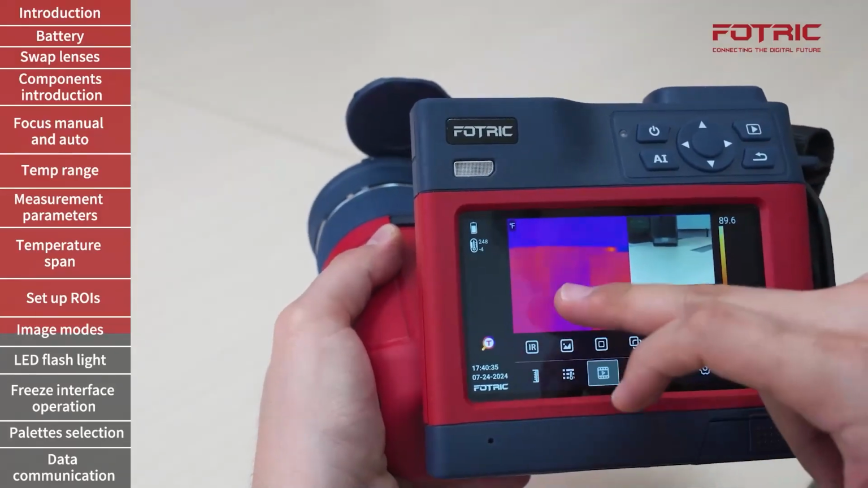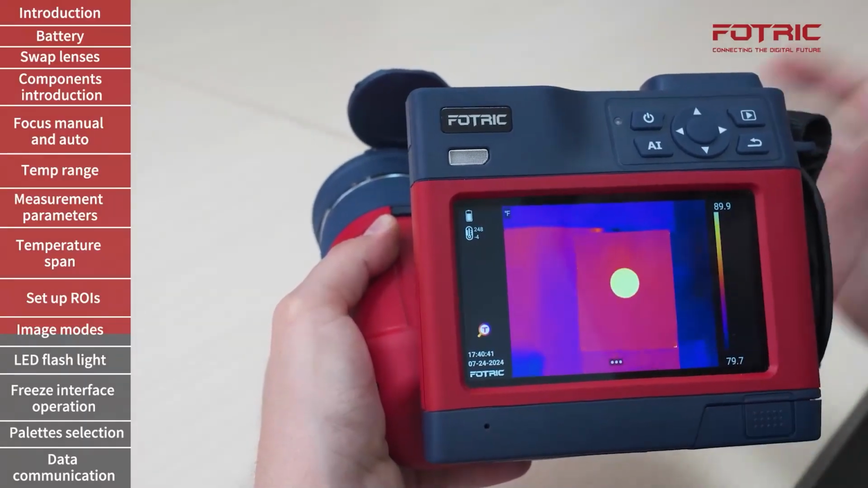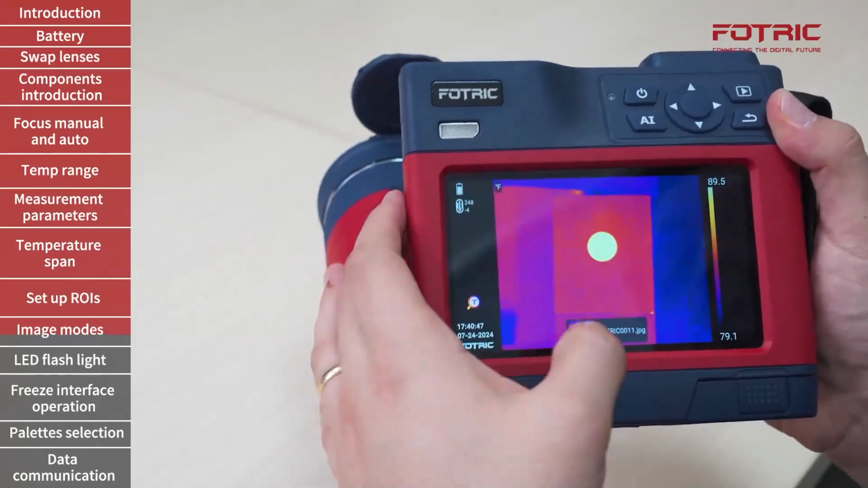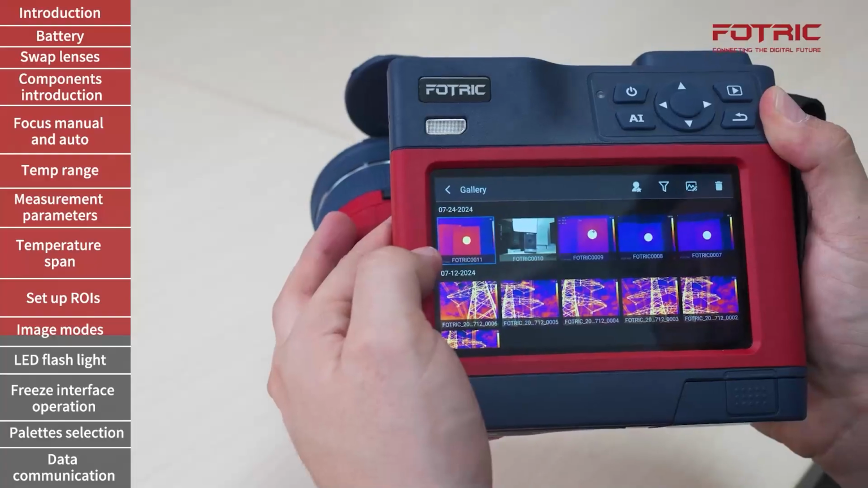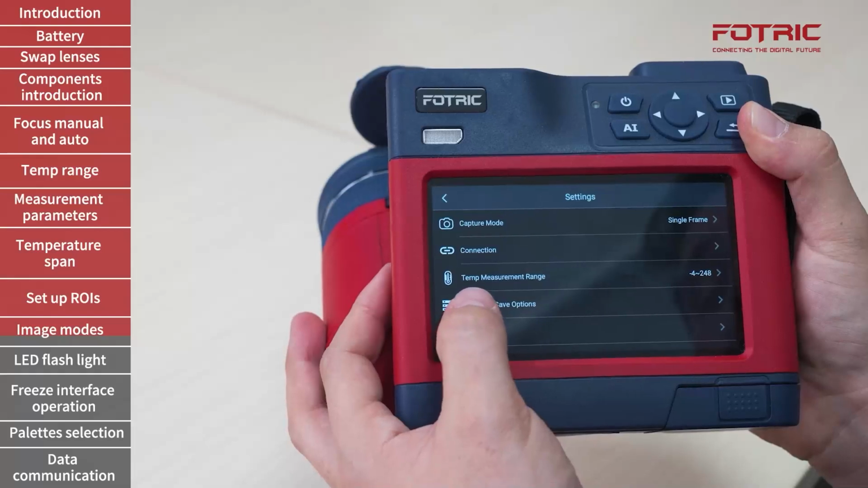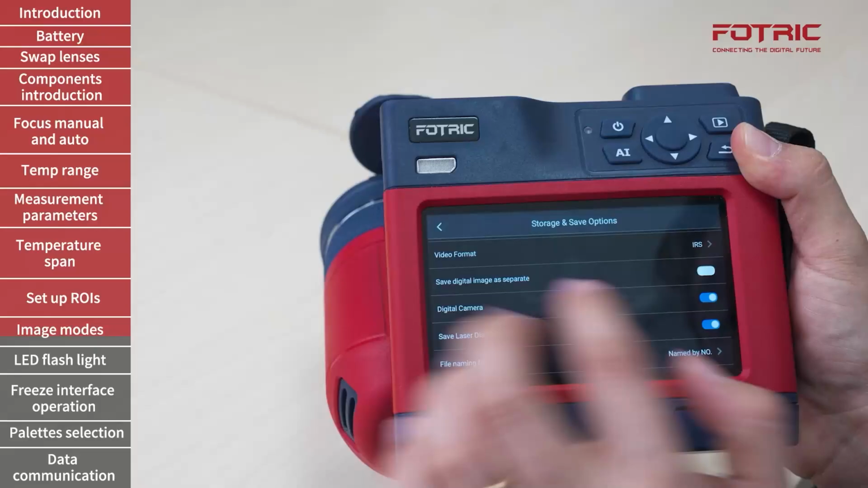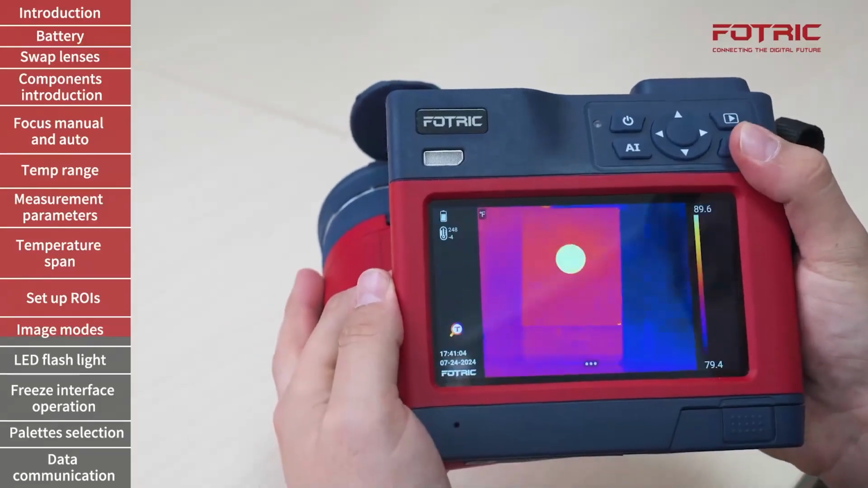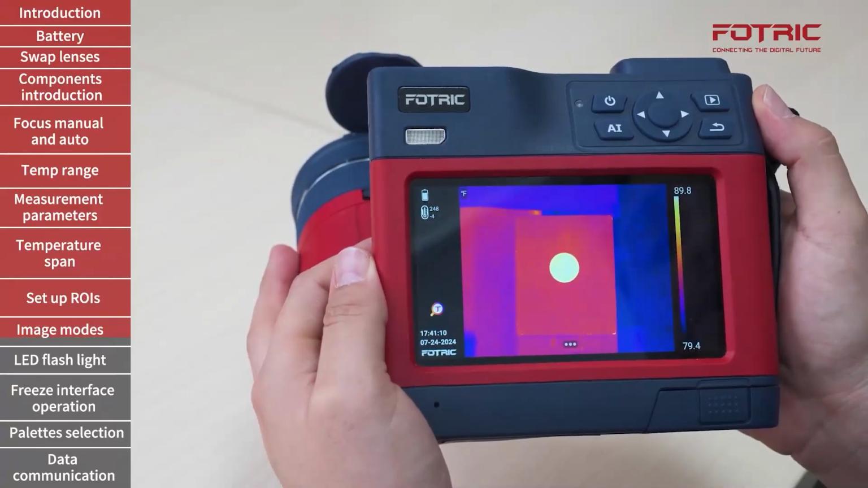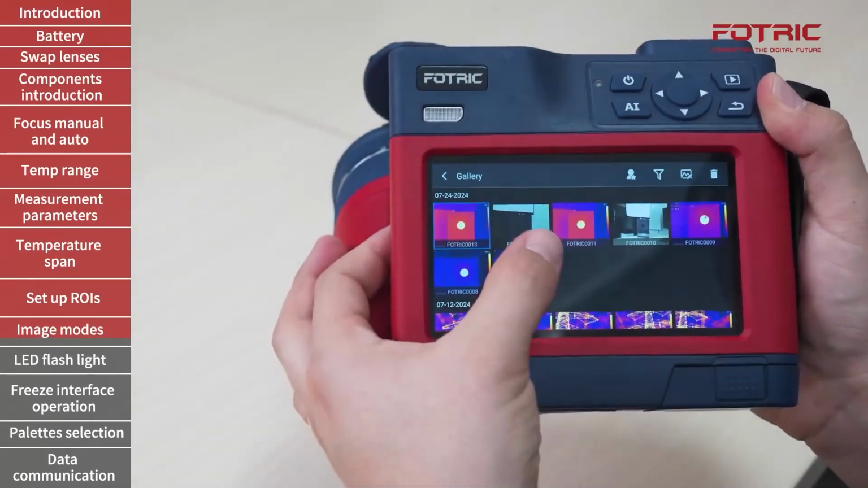When I'm taking a thermal picture, I don't necessarily need to see the digital picture to be able to capture it as well. If I take a picture right now, the camera will save only that thermal picture. But if I want to take an additional one, I will go to storage, save digital image as separate. I will tap that, come back, and even if I'm taking a thermal picture alone, the moment I hit the trigger, the camera will save both thermal and digital at the same time.